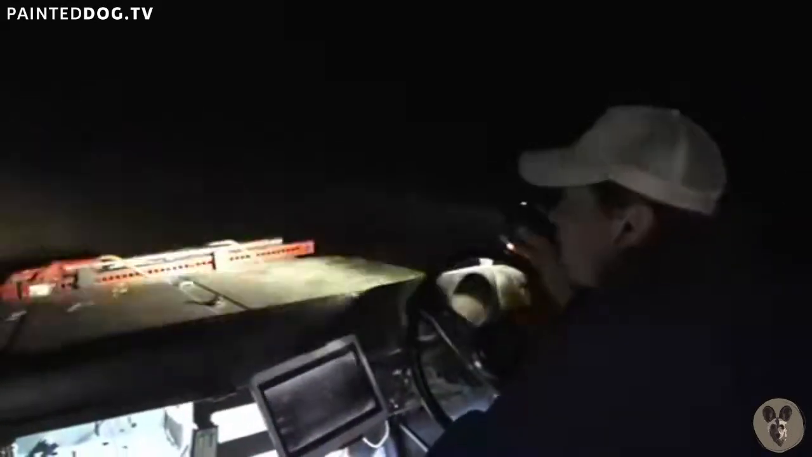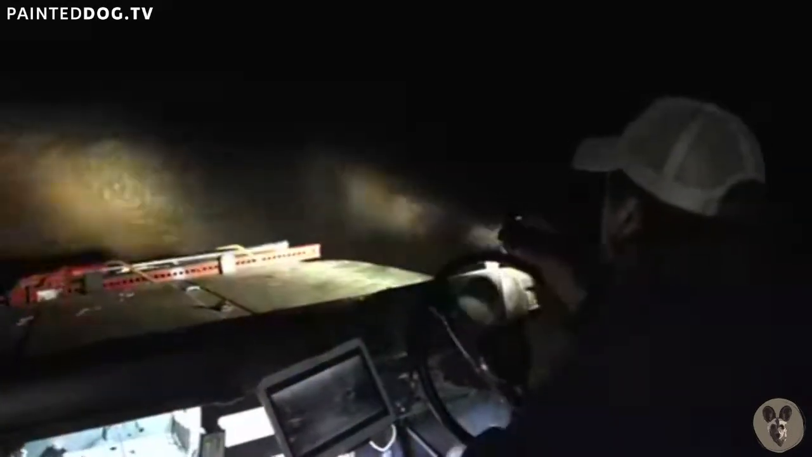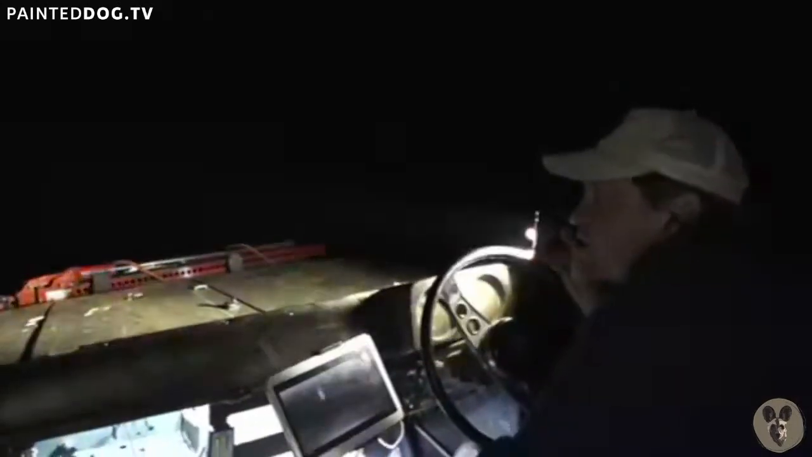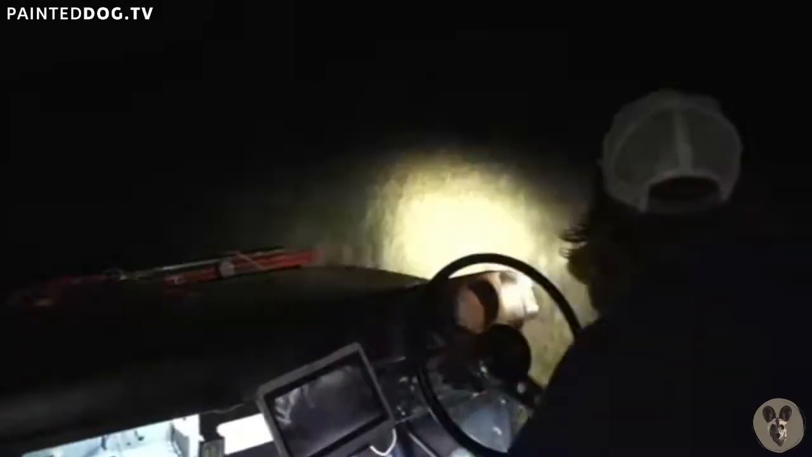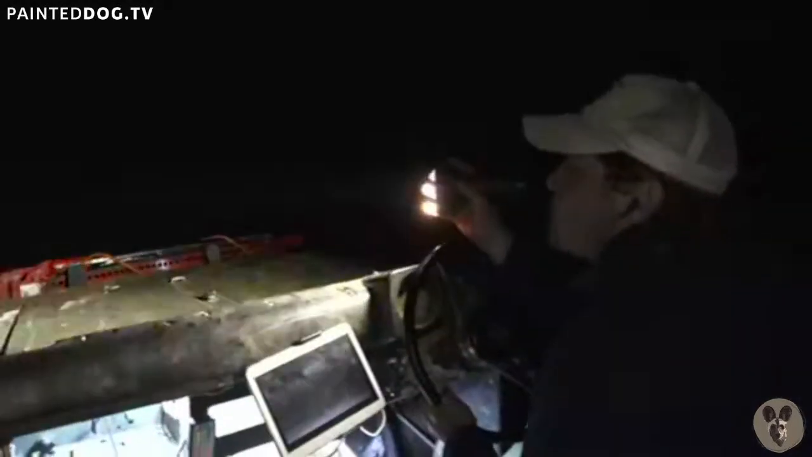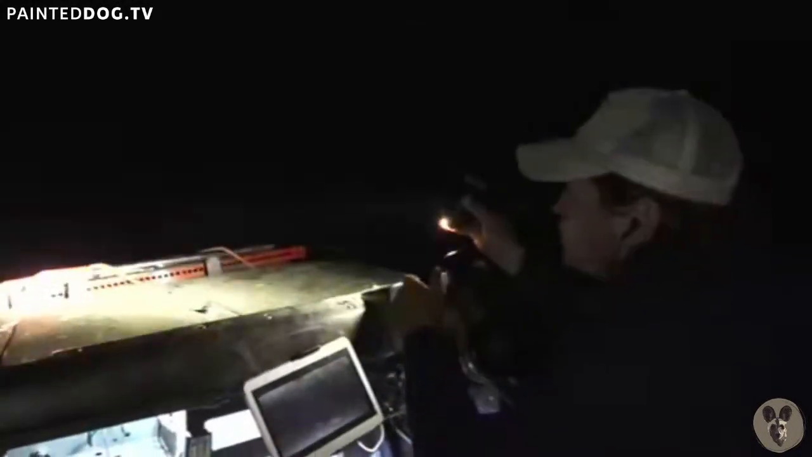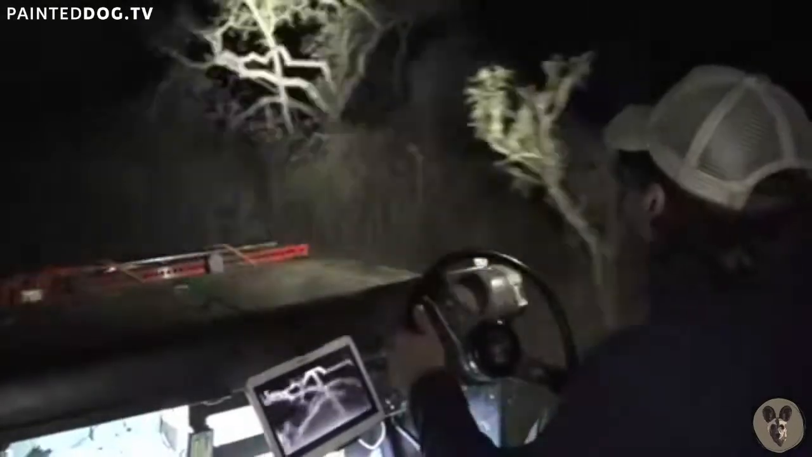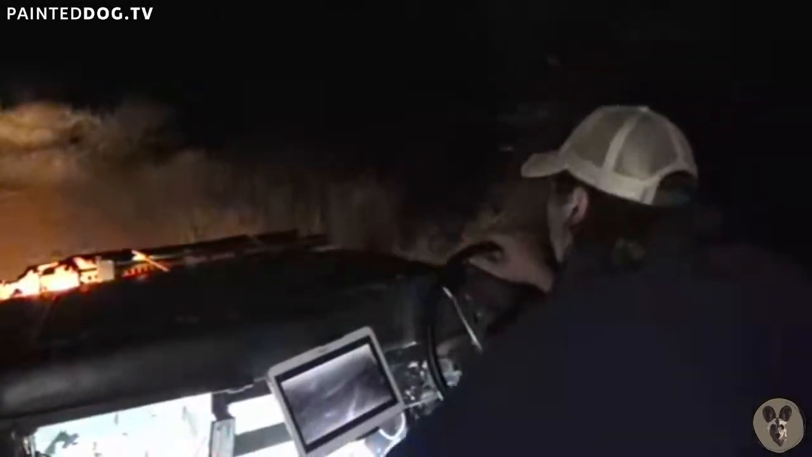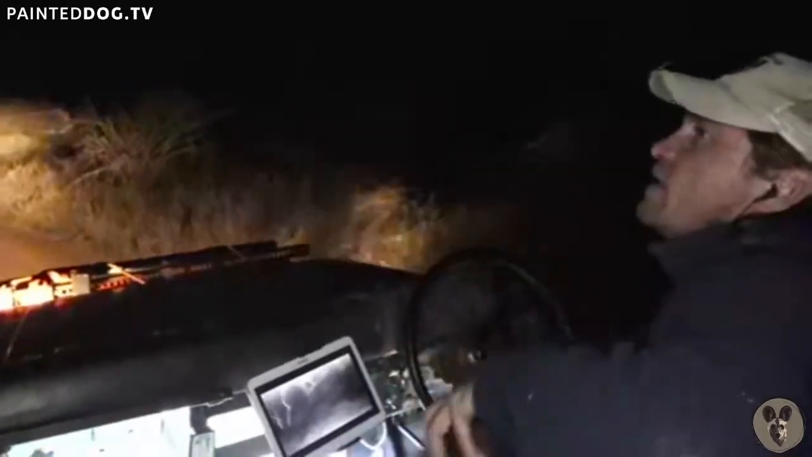Ellen, if we see a chameleon now, it will be very, very unusual. We did have some very late chameleons this year. However, they are estivating at the moment, hiding under rocks and in crevices, waiting for the warmth of summer. Past the impala, I can turn my lights on. Yeah, small things. So when we get serious, we swap to the serious Lead Lenser.